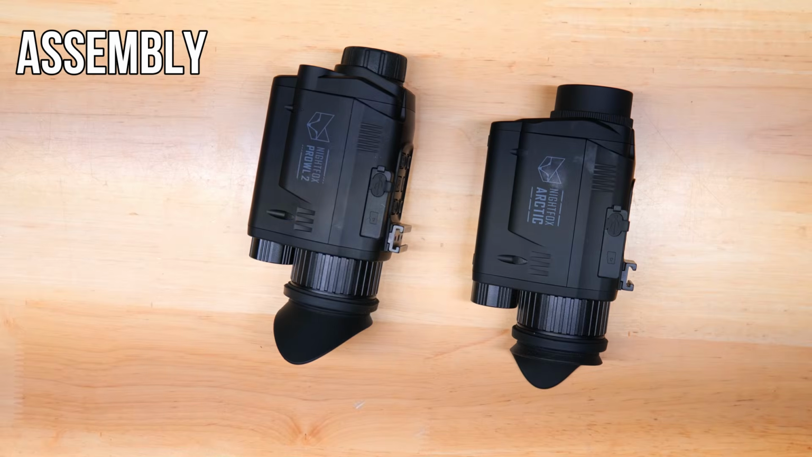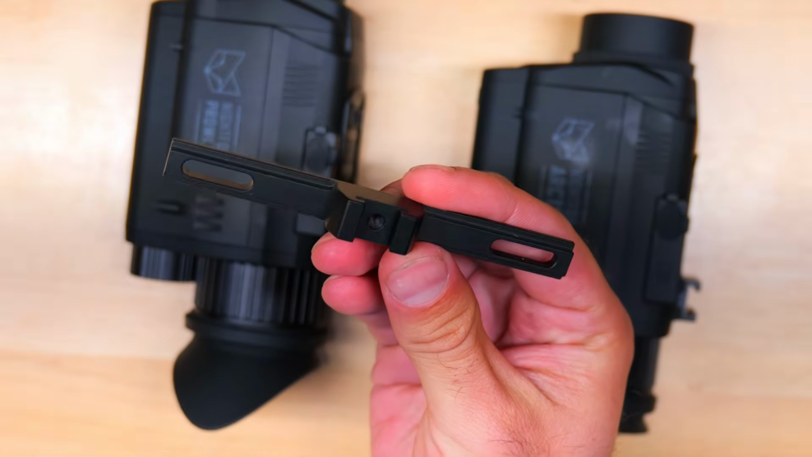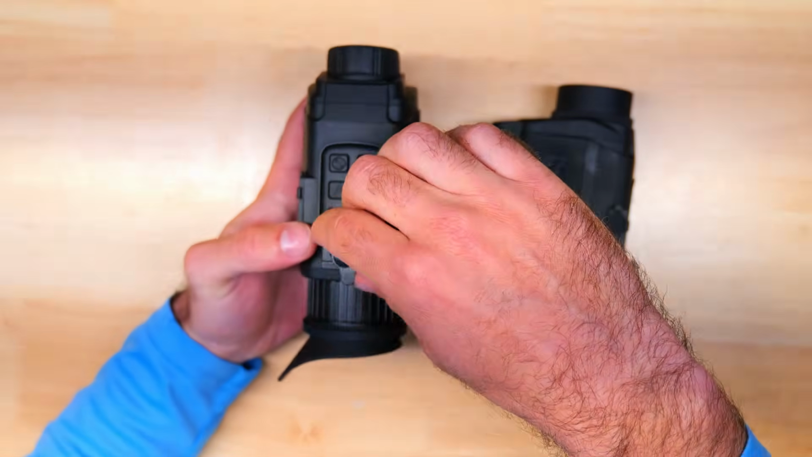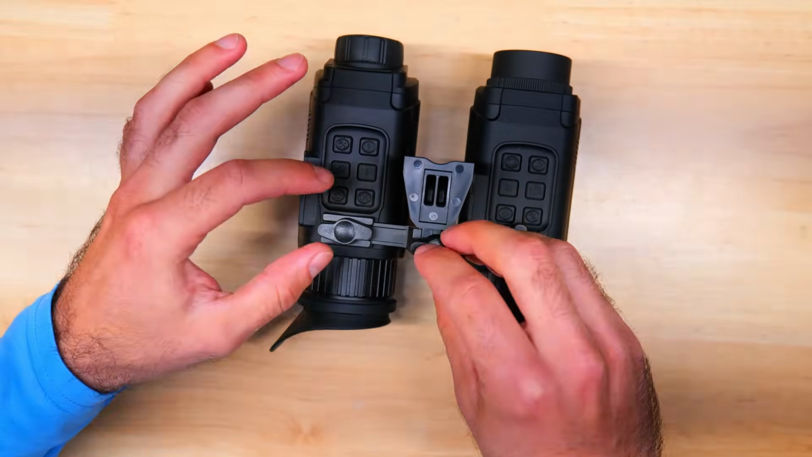In order to bridge these two together, you'll need this simple little bridge adapter from Nightfox, and you can pick it up for about $21.99, and it's really easy to connect everything together. The grand total on this setup is about $722, which is an incredible deal for a thermal fusion setup like this one.